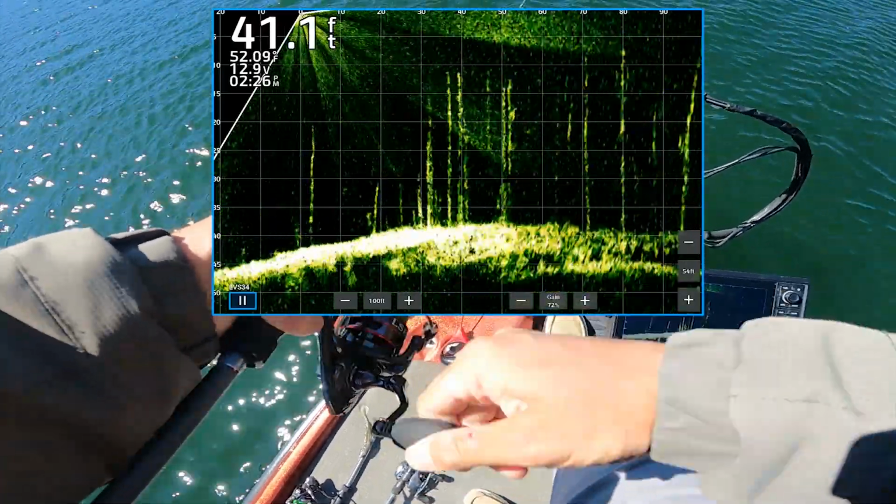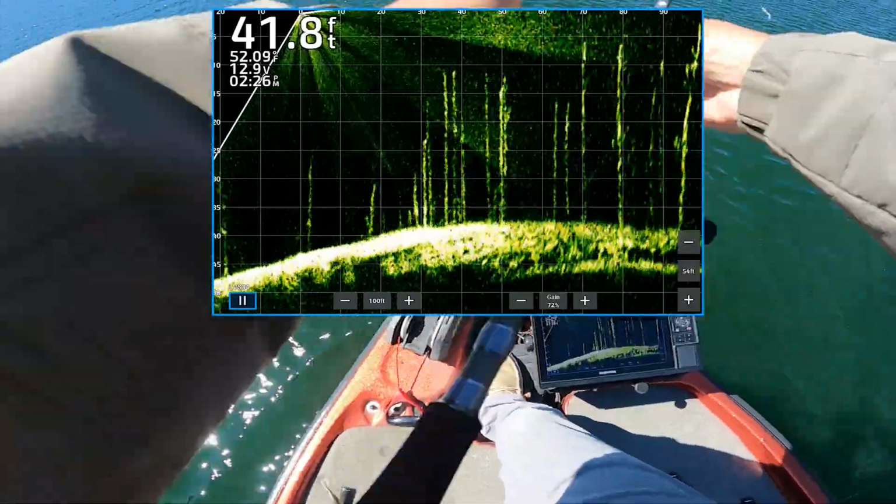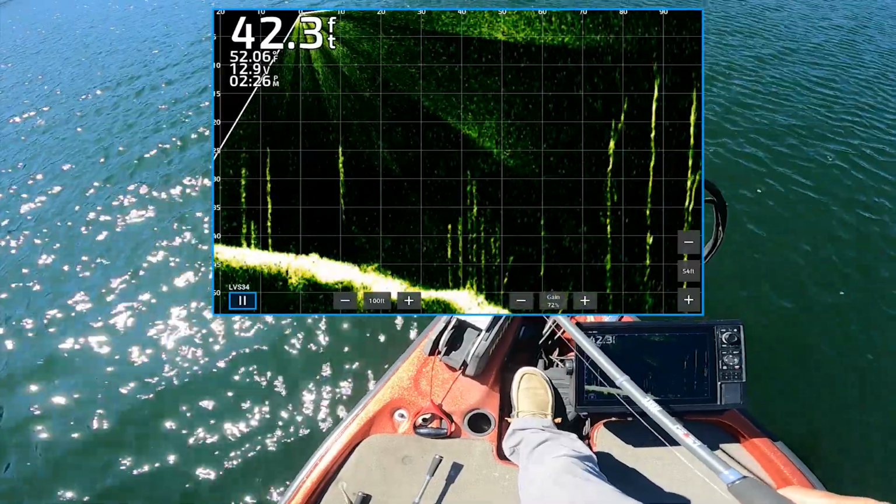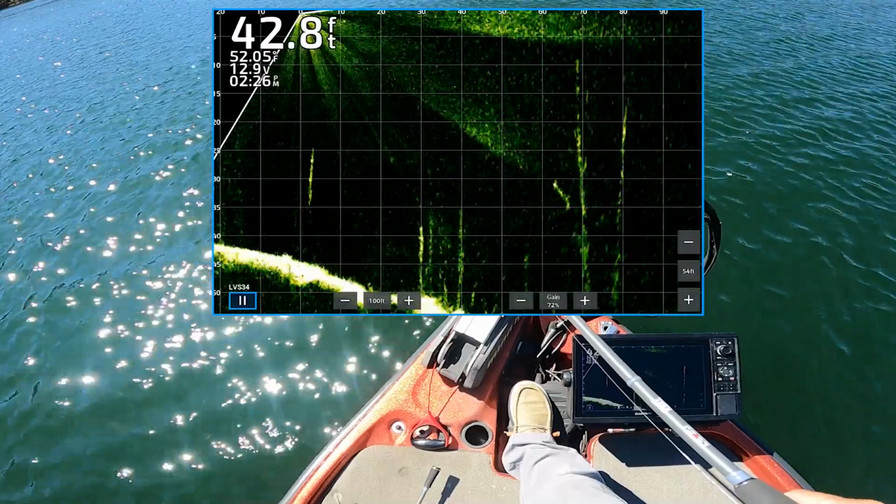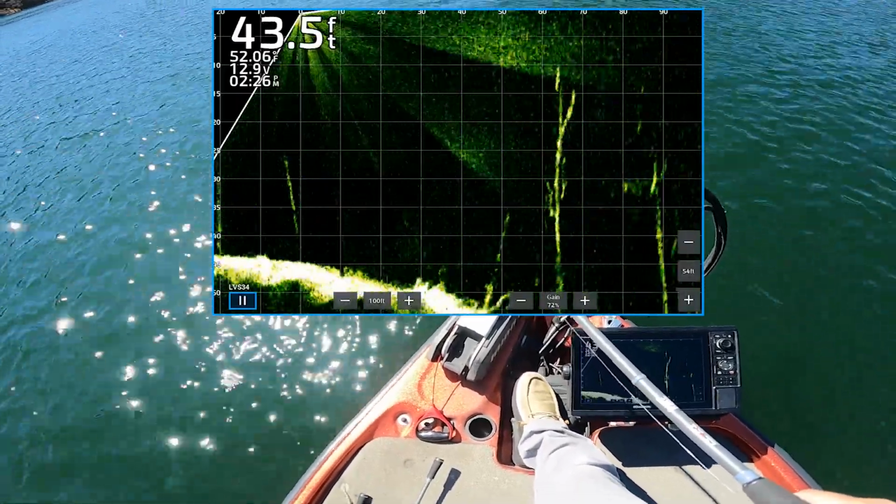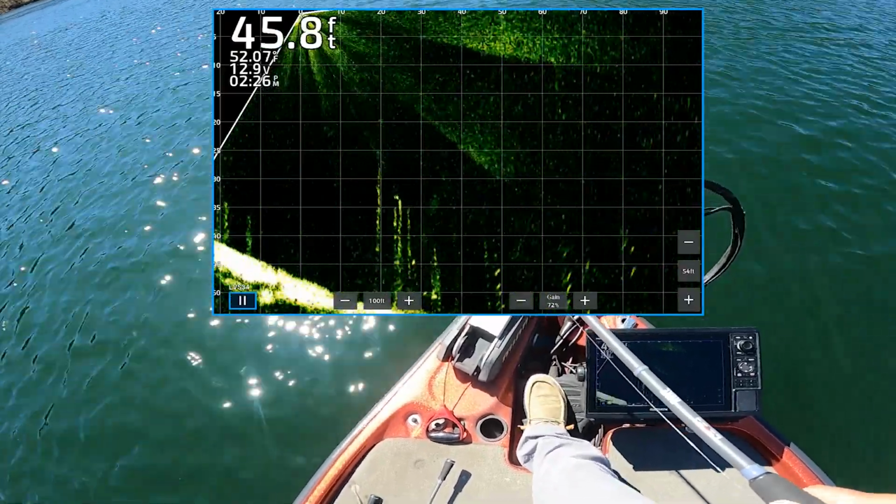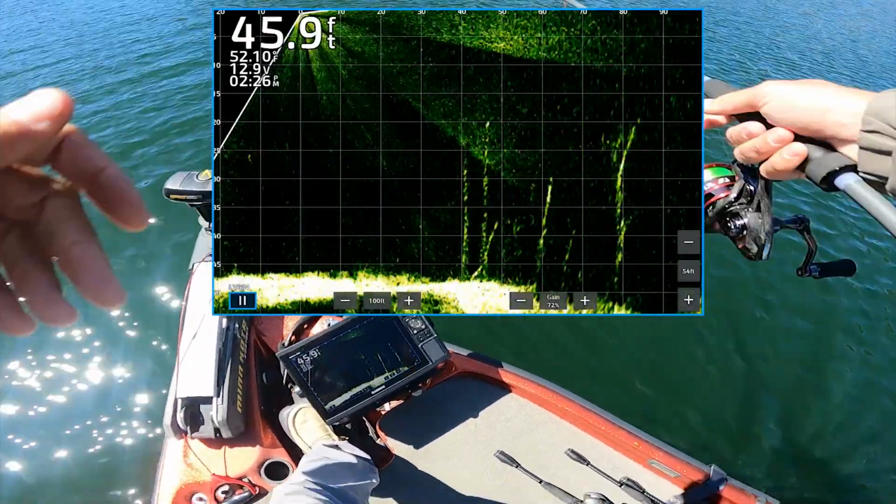He's gonna turn around, but he's not. He's just gonna keep on rolling. Get out of here. Dadgummit. I lost that fish. You're kidding me. Oh, there he is.